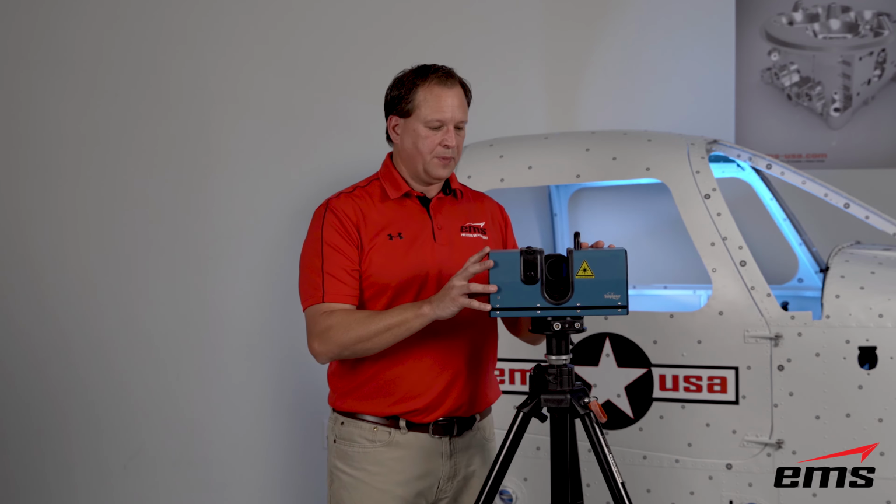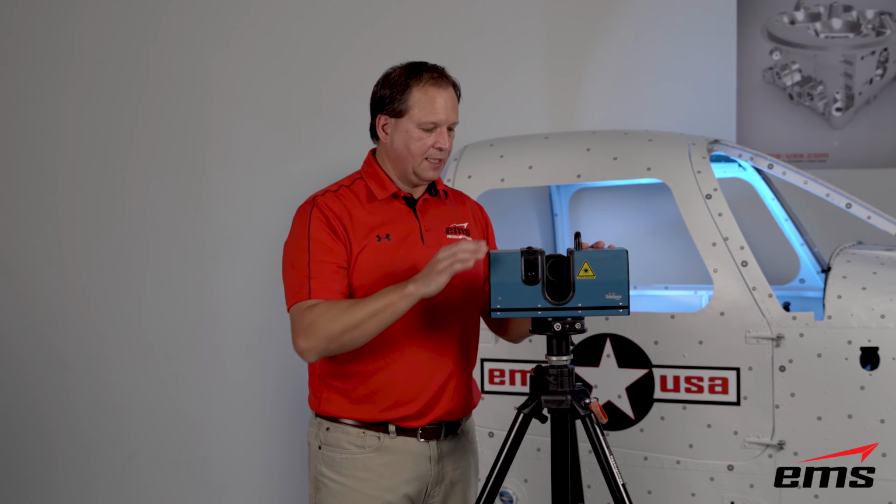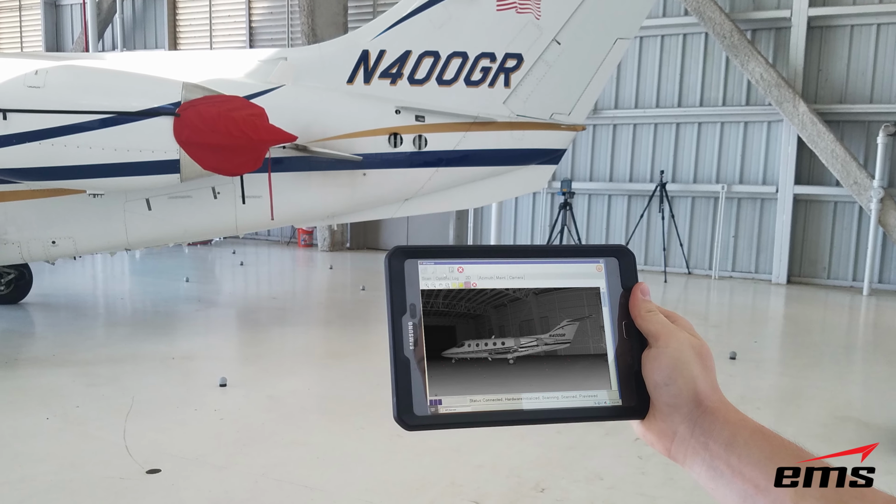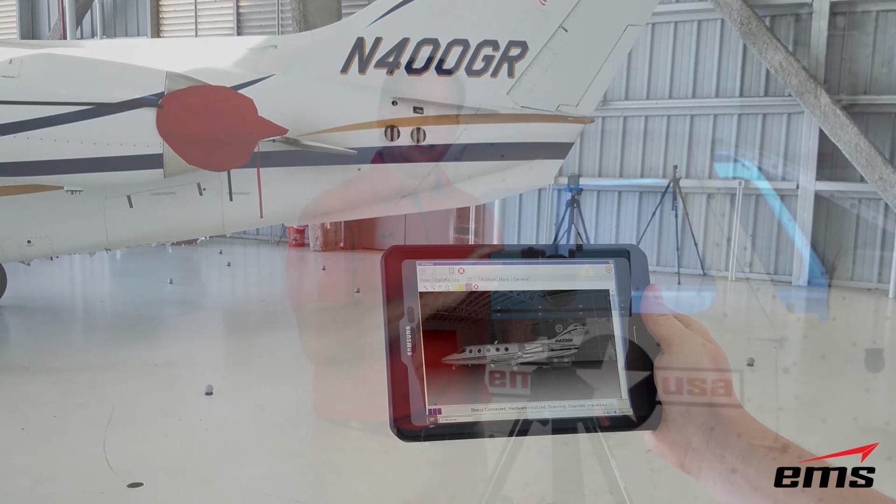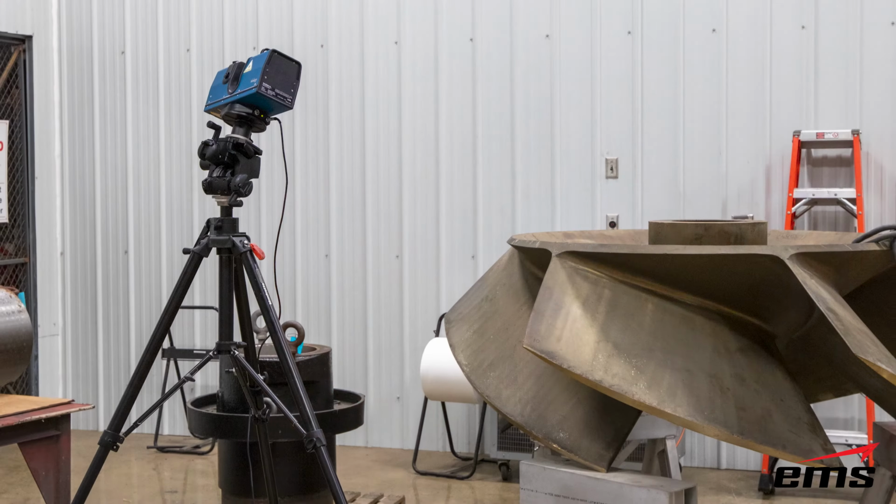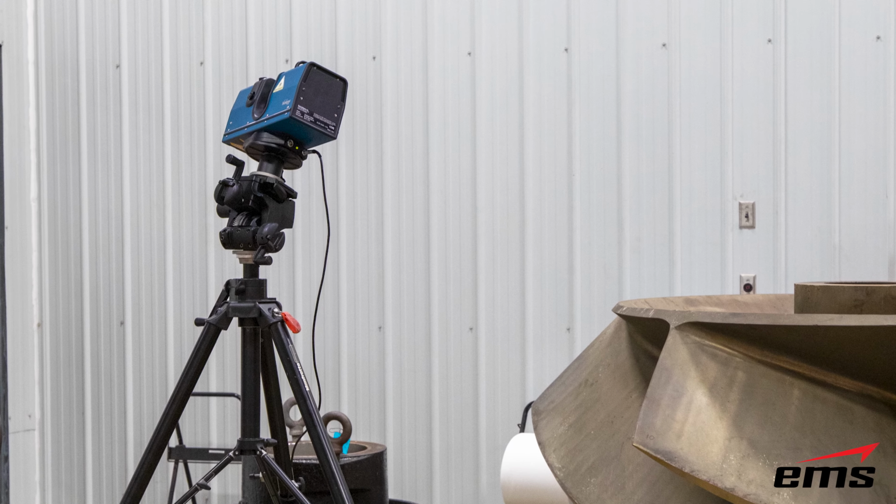Now, there's 3 ways to actually run this scanner. There is just pushing the buttons right on the top and telling it to scan. There is connecting through Wi-Fi to either a computer, a tablet, or a smartphone, and basically running it remotely. Or the last way is to tether it. You can tether both power and data right here on the front. So depending on your needs, you can run it any of those different ways.